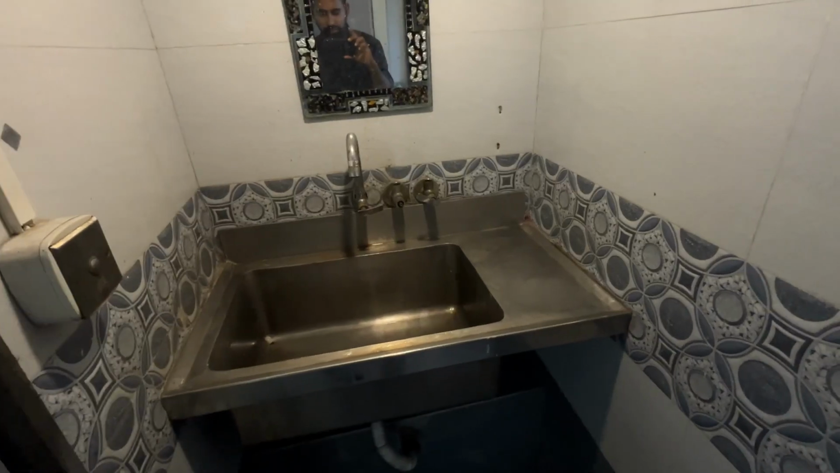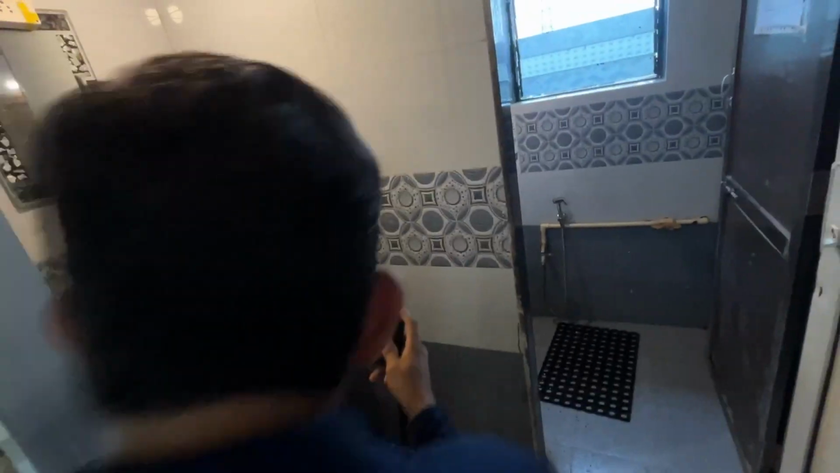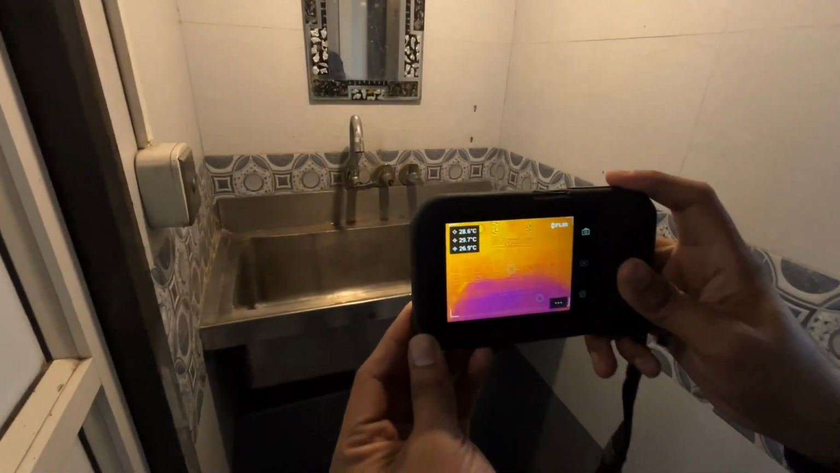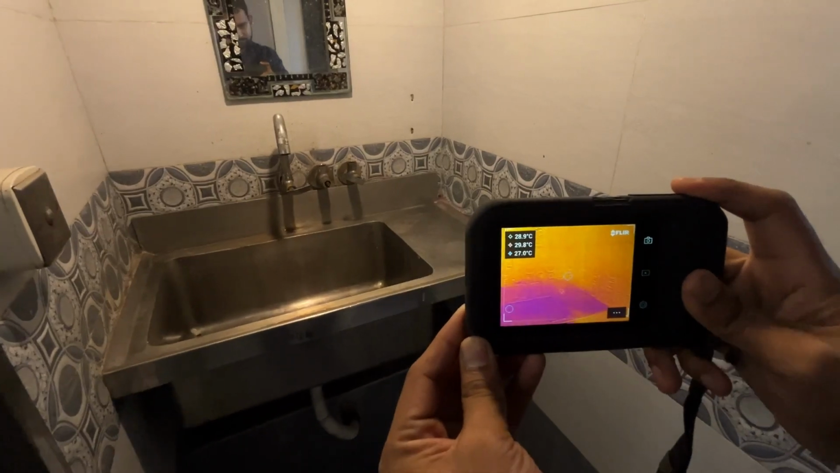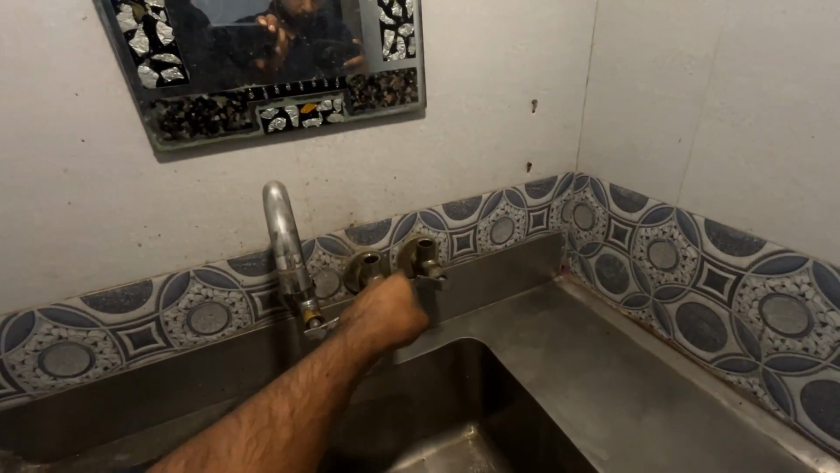In the first stage we are doing a normal thermography. Here we can see the thermal camera, and in the thermal camera everything is almost uniform. Now you can see there are the taps, 3 taps. Now we have opened these 2 taps.